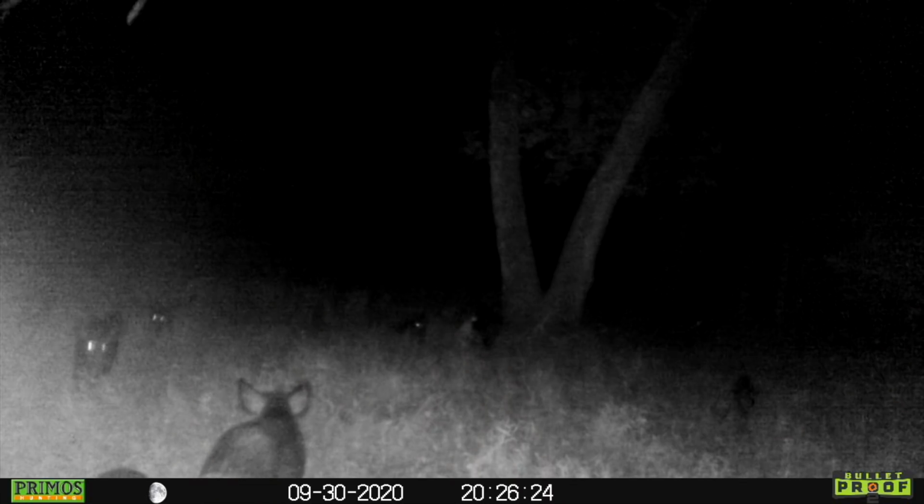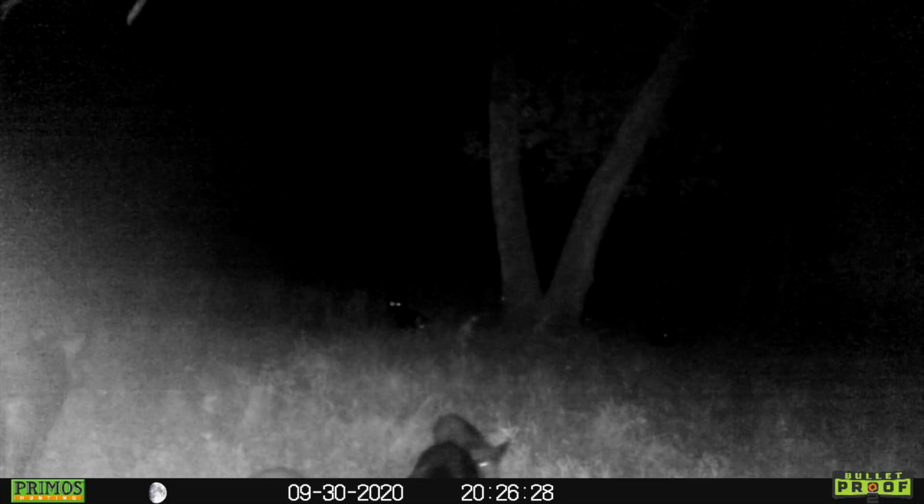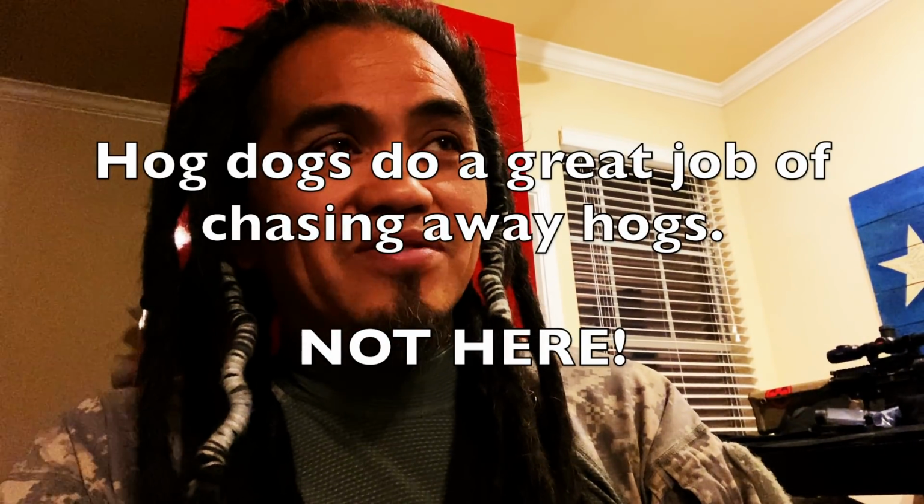And so these hogs have learned to adapt. There's so many guys hunting now with flashlights and thermals. It's just fun chasing hogs and people using dogs. But what surprised me is that they came out even the night after the dogs were out there, so it didn't seem to put a lot of pressure on them.